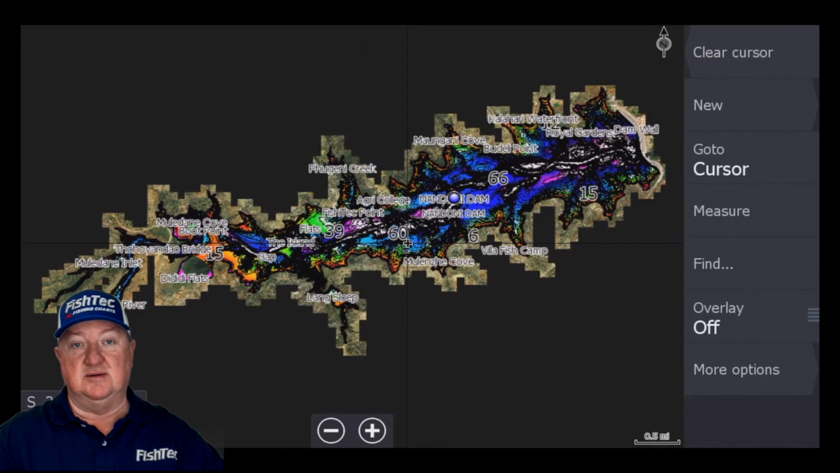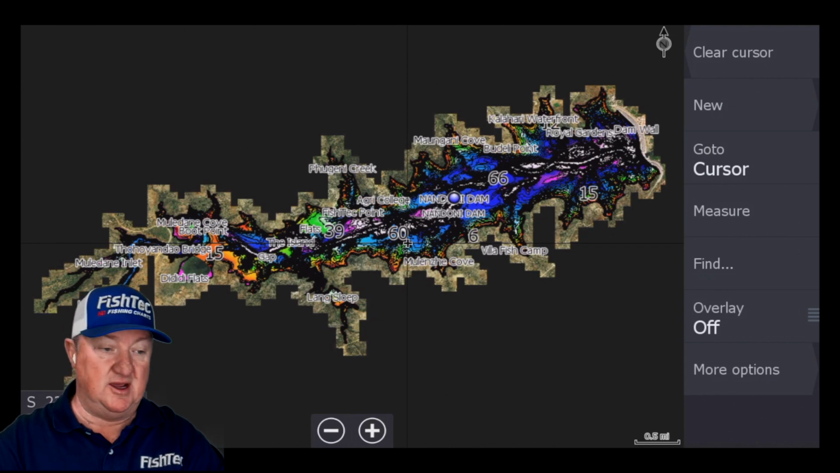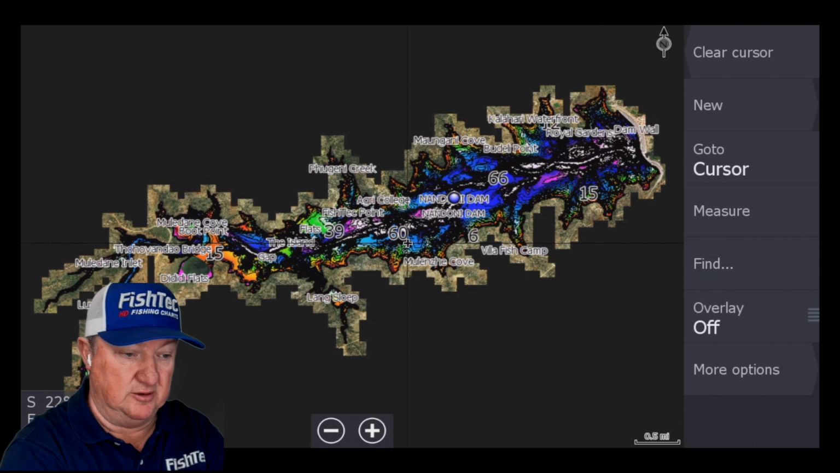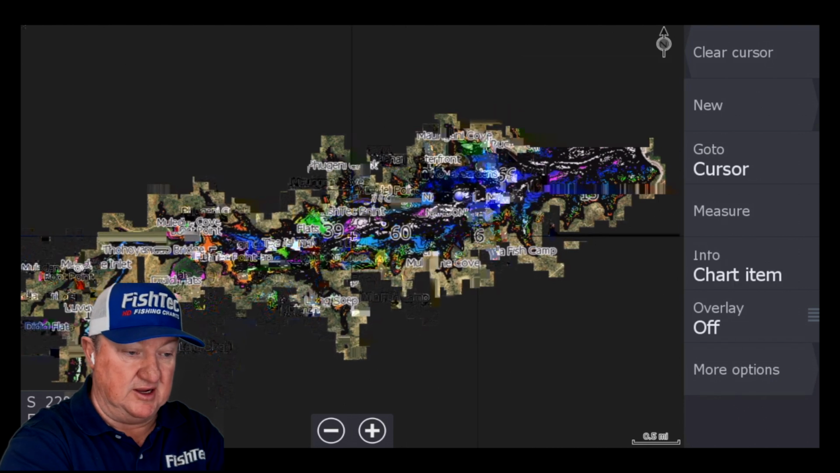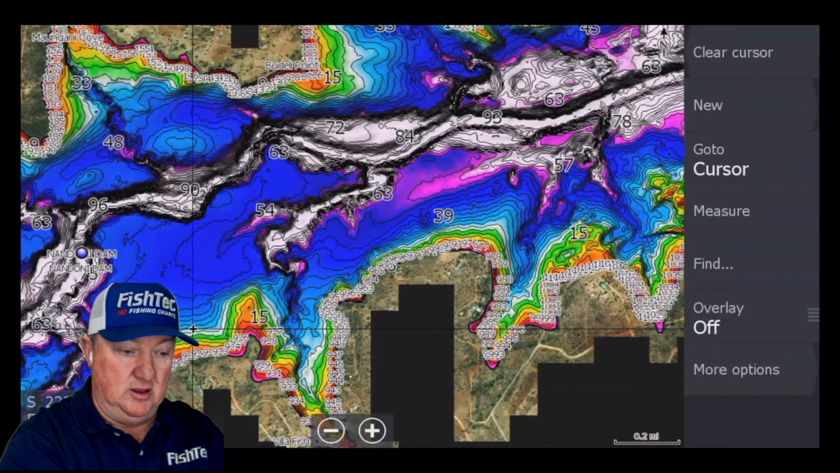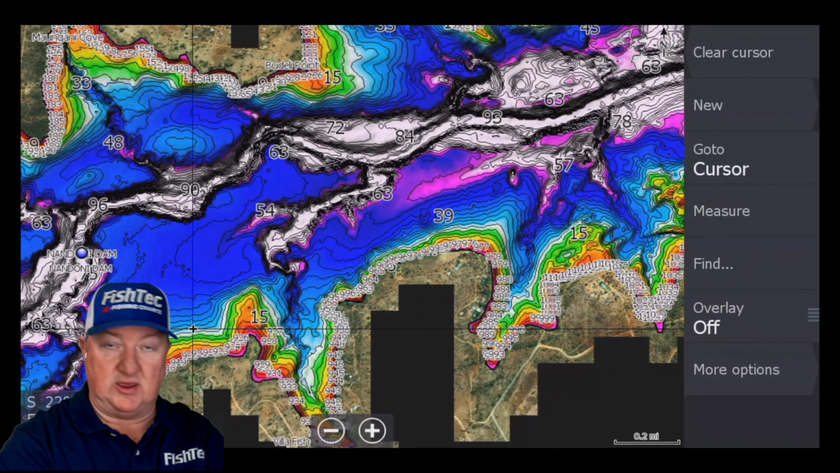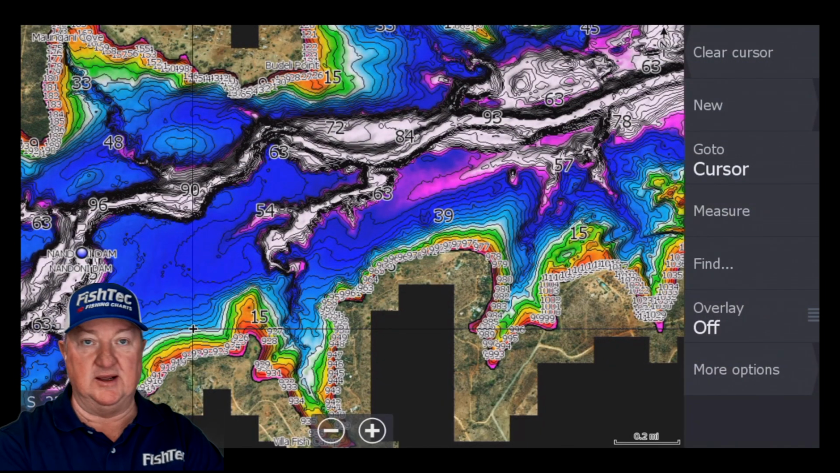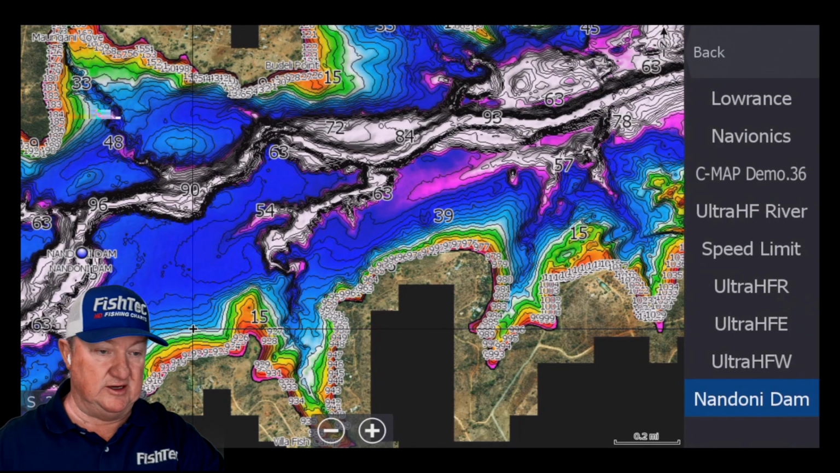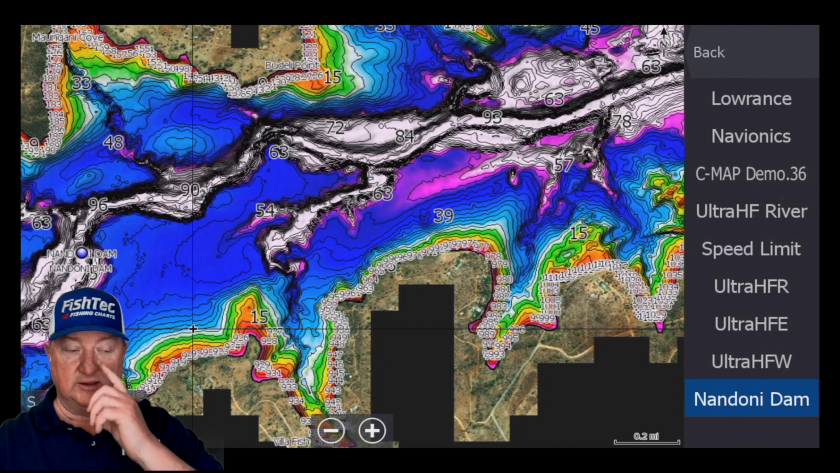Right, the next thing I'd like to show you, because of Nandoni being such a dangerous dam, there's some massive hard timber just below the surface, especially when the dam is low. I want you to pay very close attention to what I show you now. Navigating on this dam is tricky. So wherever you launch from, I suggest get your boat in the water, start idling out. You can use this particular chart here, this Nandoni Dam, to start to get it all sorted out.